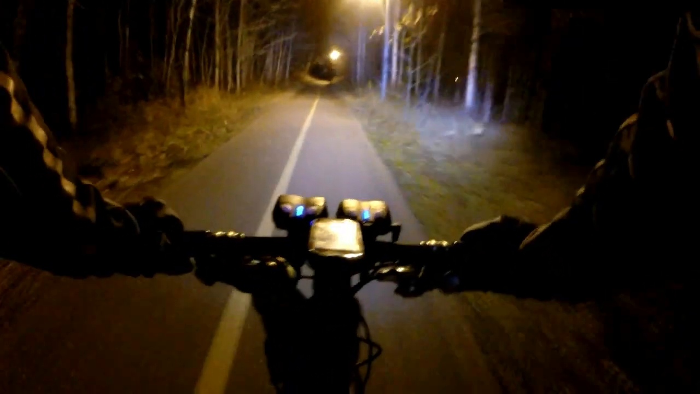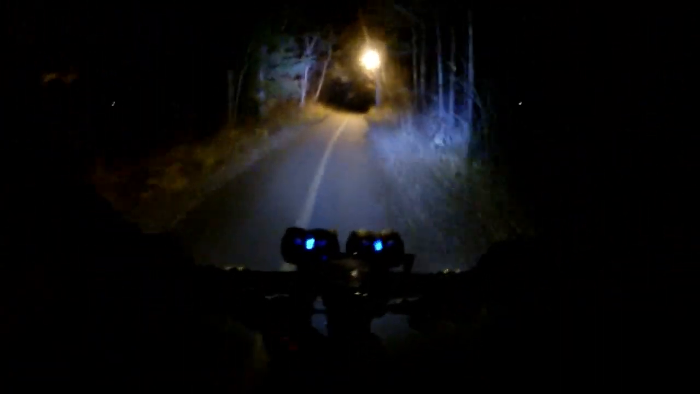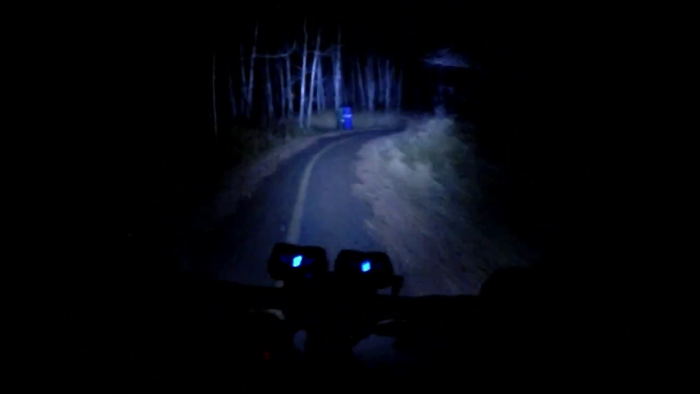Wildlife in the woods beside us. Lots of deer hang out here because there's enough green space and wooded area, and people feed them, which is against city bylaw, but people do it anyways.